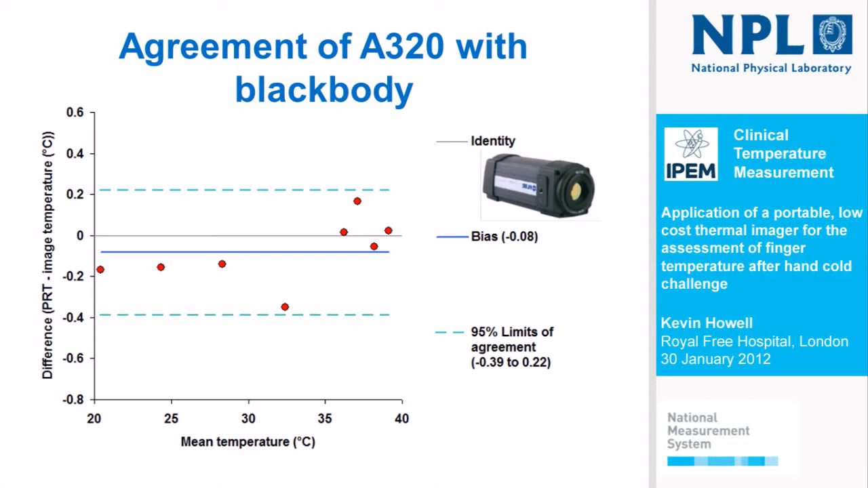That's good to hear. So if we do this for the A320, we get a small bias, the overall mean difference from true, of only minus 0.08 degrees Celsius. Interestingly though, this camera tends to overread the blackbody at low cavity temperatures, and there's a tendency for the device to underread the cavity at higher temperatures.